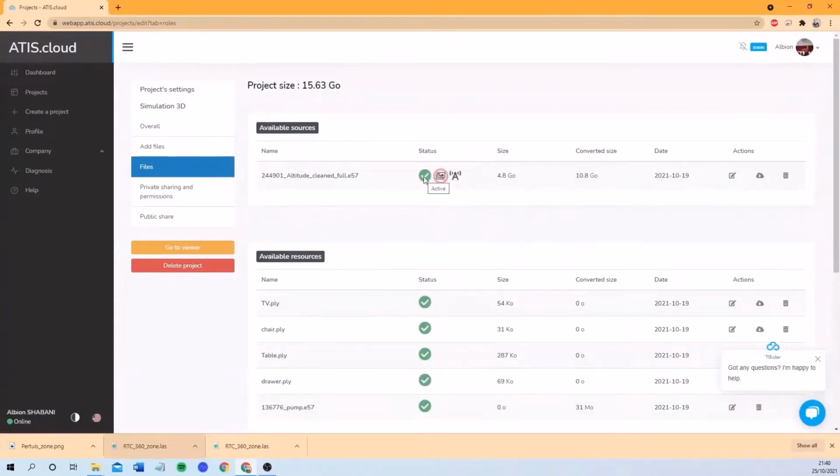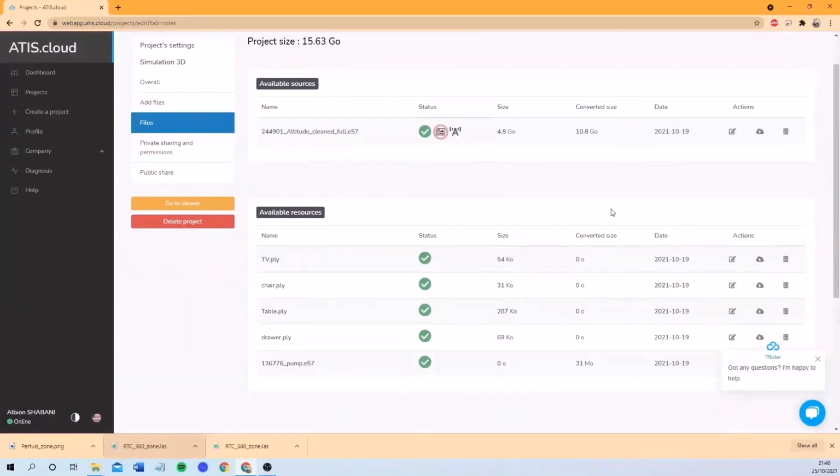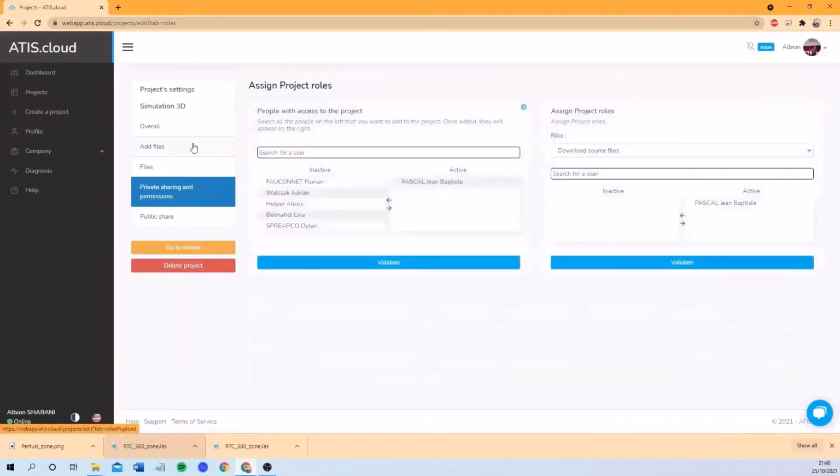In this case, we see that we have an E57 which is active. It doesn't have images and it is a structured scan. And we have different 3D models. And I did not mention earlier, but for 3D models, you can have point clouds. So this means that these are movable point clouds. You can simulate point clouds and 3D models on ATIScloud. So this is the first sharing possibility.